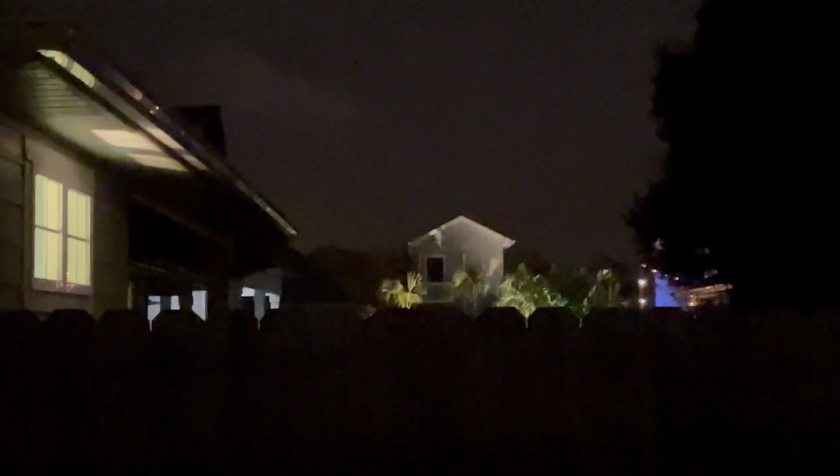The house is maybe 100 yards away. It is really bright. You can see it pretty easily, mostly unaided with the naked eye, but it's because of all the cultural lighting and all the lights they have on in their backyard. But it's like 100 yards away. The trees back there, it's gonna take me a second to figure out the focus.